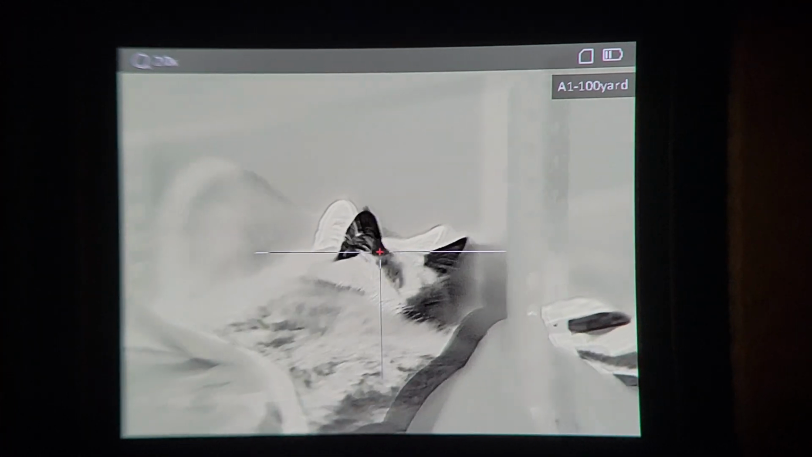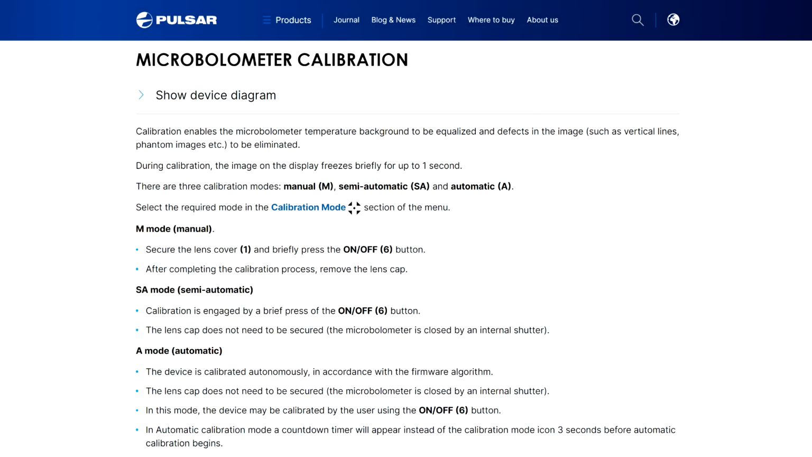You're supposed to actually put the lens cover on and then hold down the mode button to initiate a more thorough calibration. If you initiate a manual calibration with the lens cap off, stuff will get kind of weird, so I would recommend sticking to semi-automatic mode. Depending on the make and model of your thermal device, the image calibration modes may be named differently, but they should all have it somewhere in the menu.